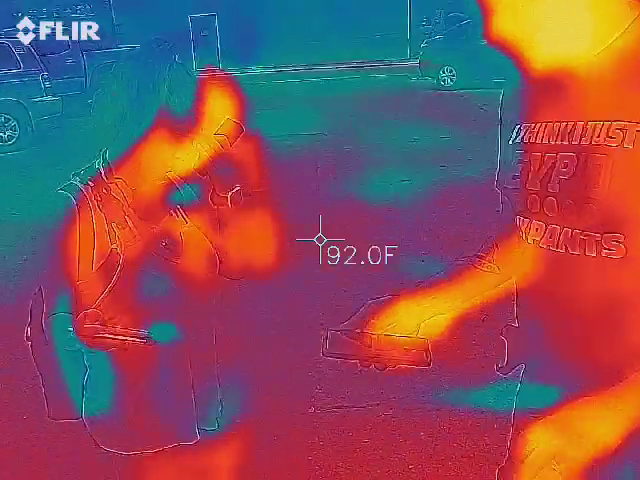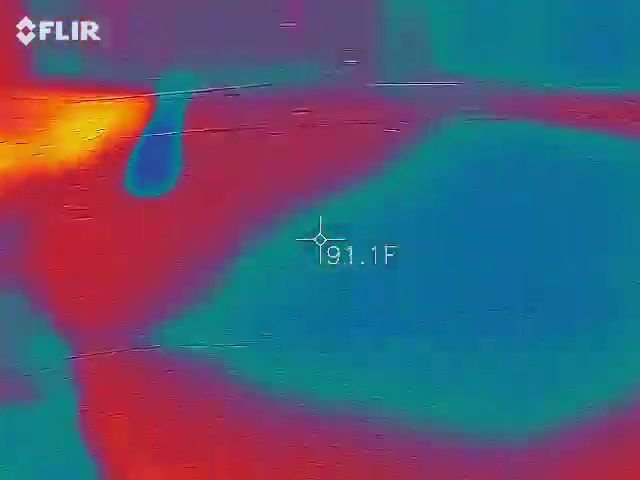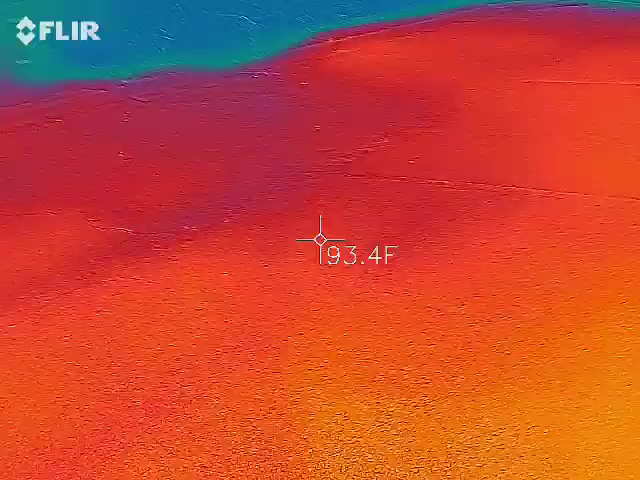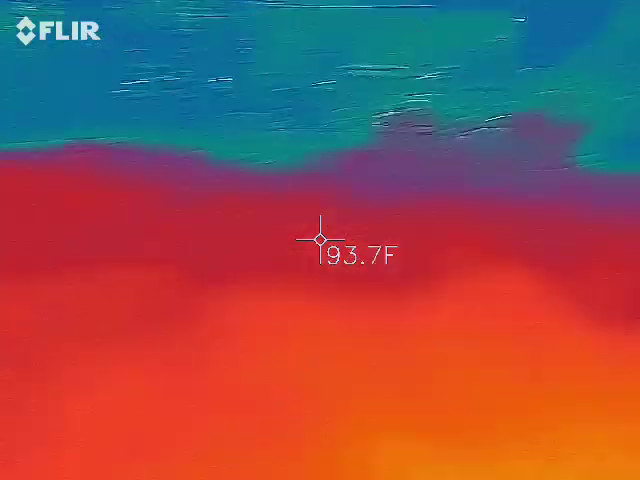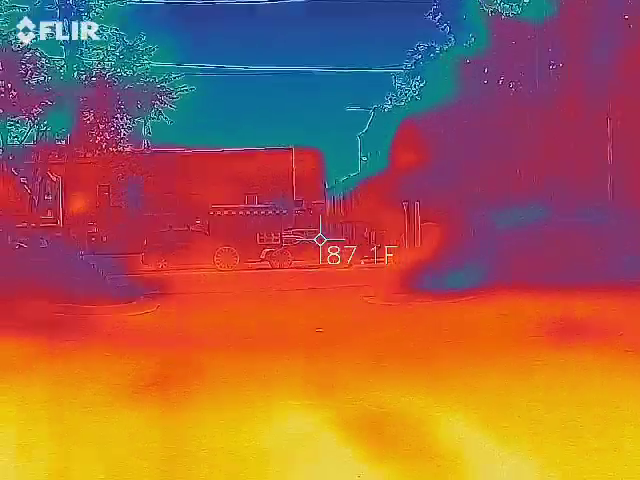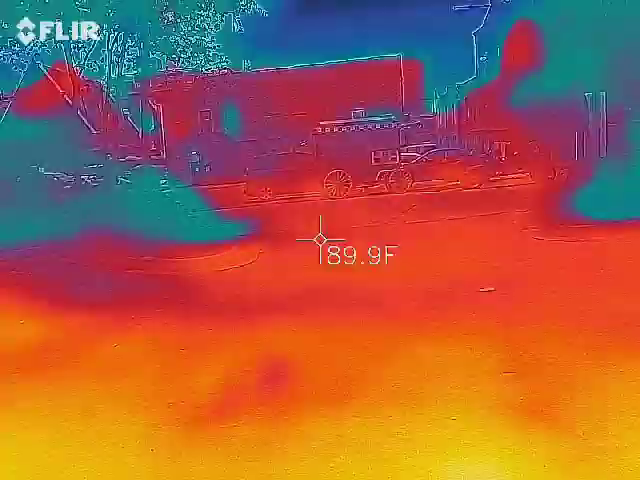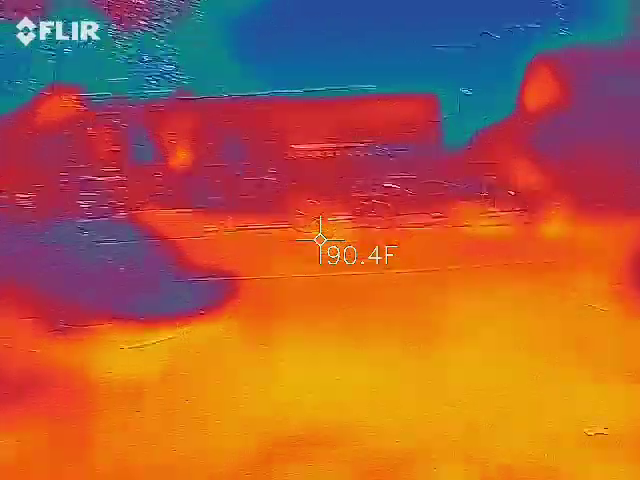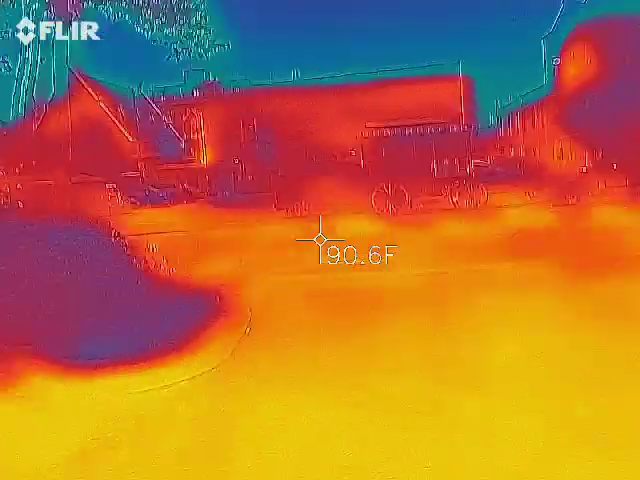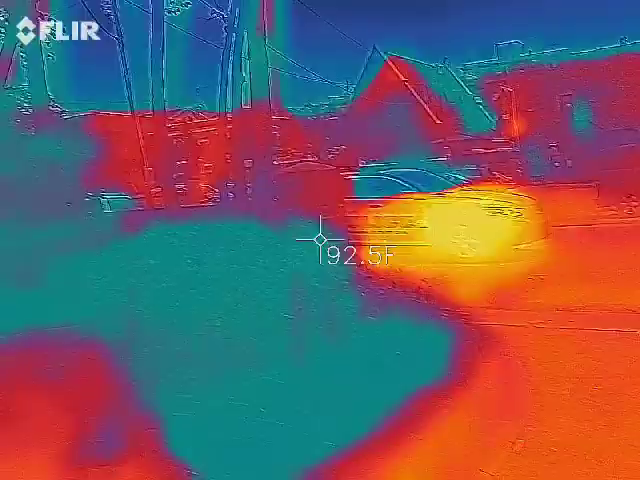Let's go on ahead and up this way. It stopped flashing. It's something to get back. Oh, it's going ballistic. Again, you never know what's going to happen in this one. I mean, it's going way up right here.